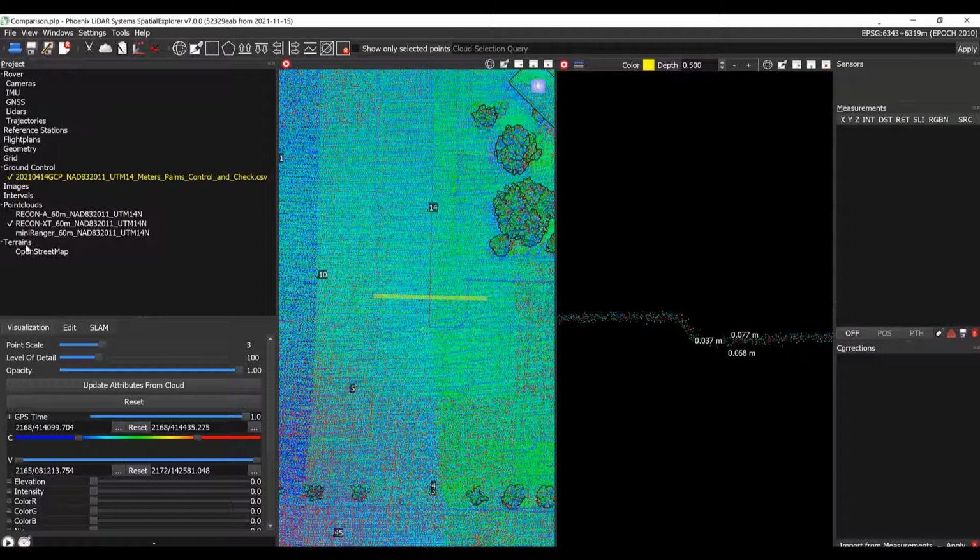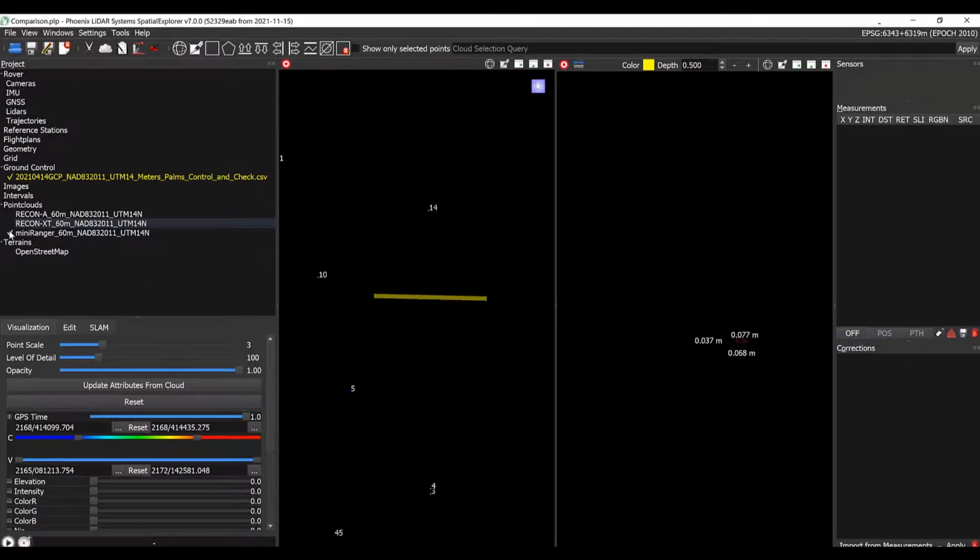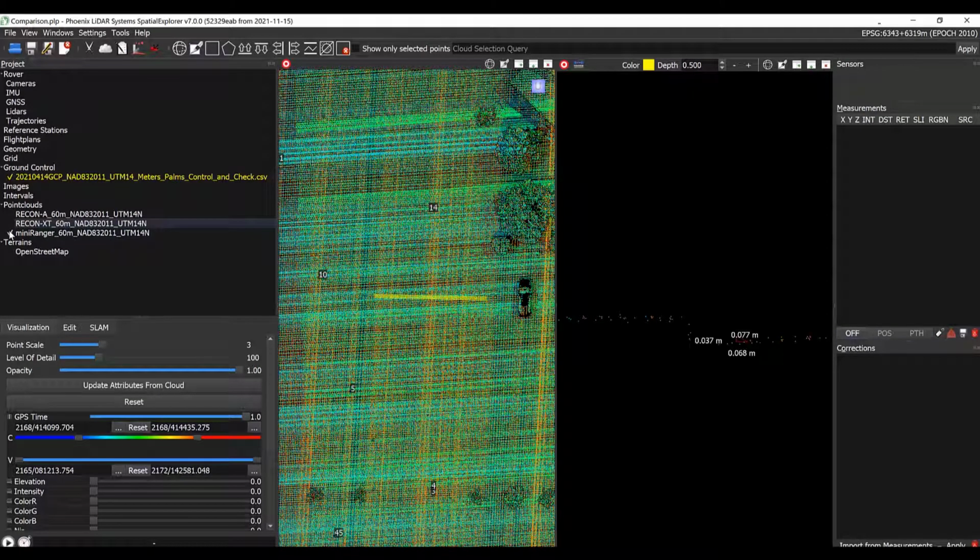And finally, let's look at the miniRanger. First thing that's pretty obvious is that the miniRanger's data is a lot less dense per flight line than the other two. So measuring the precision here is going to be a little more subjective.